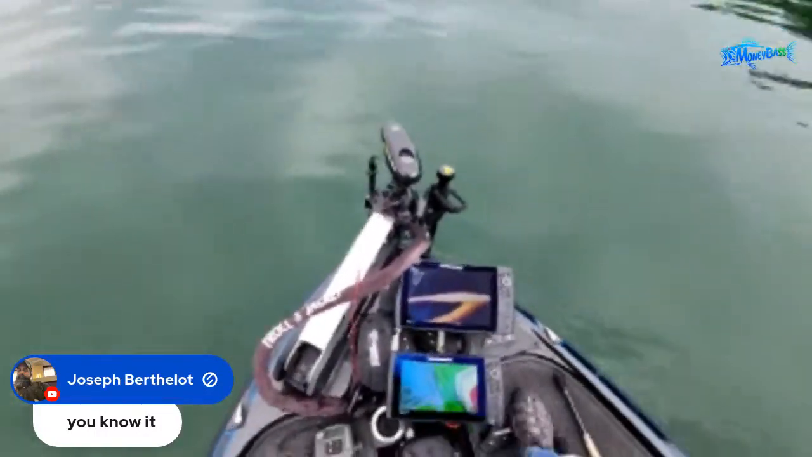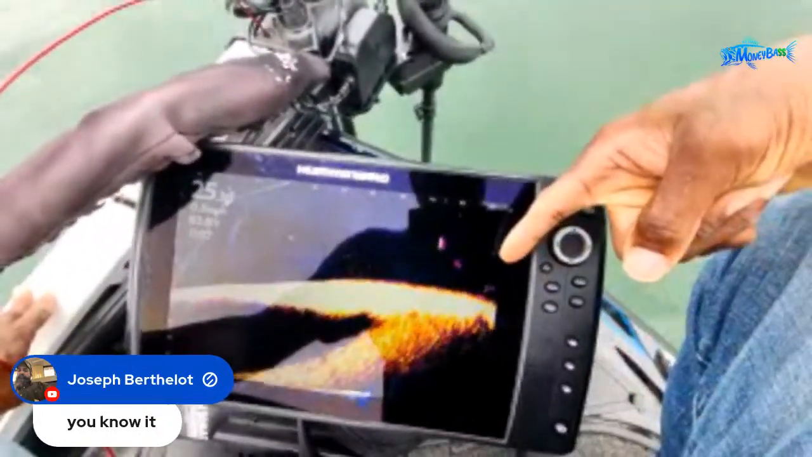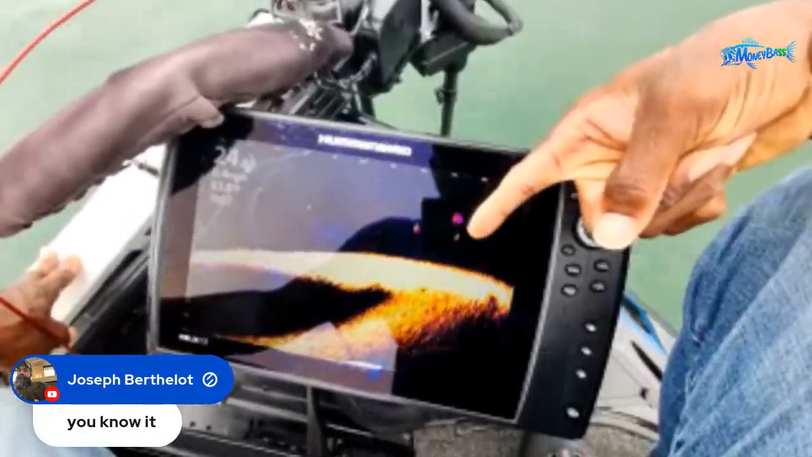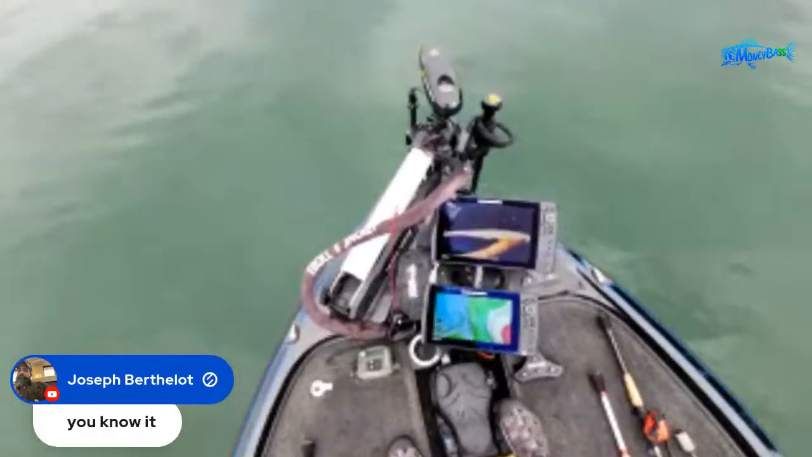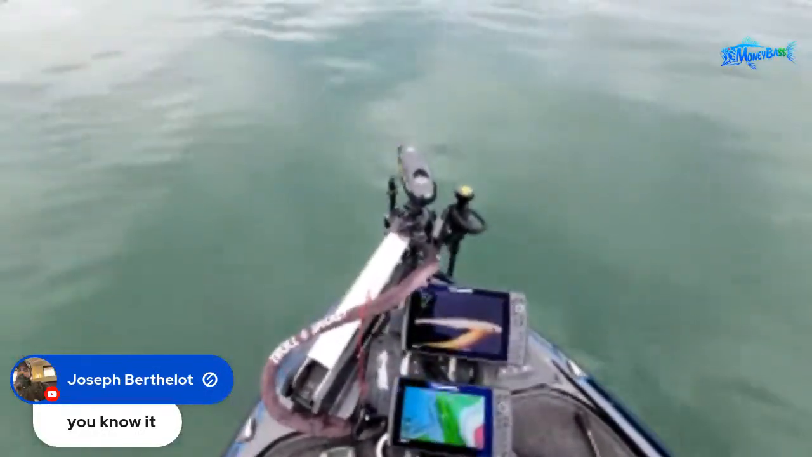So for me, this is what I start seeing at about 90 to 100 feet out. If you guys can start seeing these blips, those are fish. There's one at 60, 70, another one at 70. So there's a bunch of fish out there. The thing I want to do is see how close they are to the top. They're about 5 to 15 feet suspended.